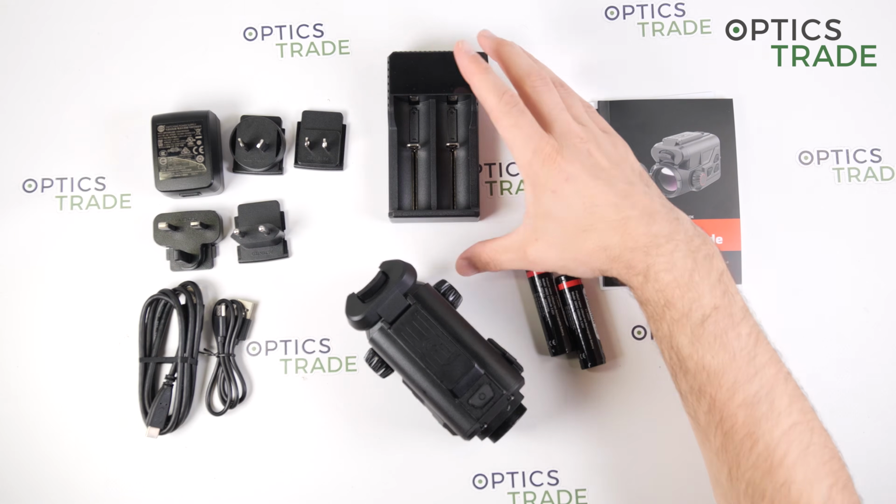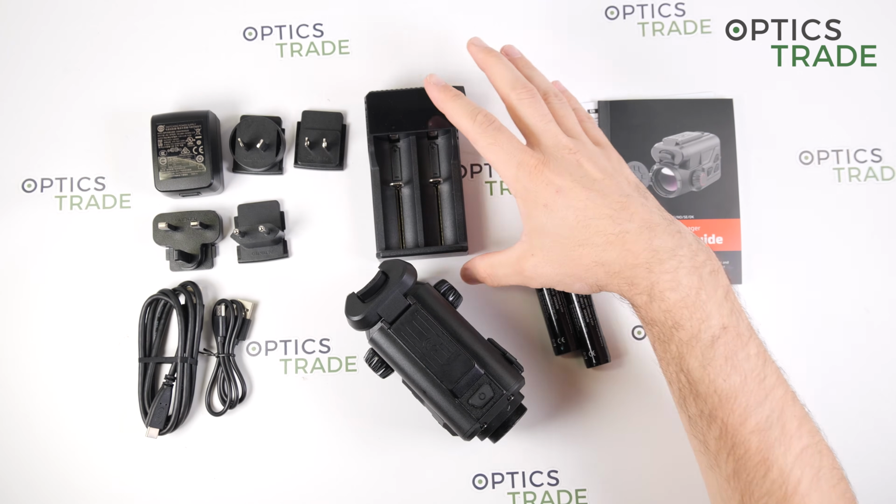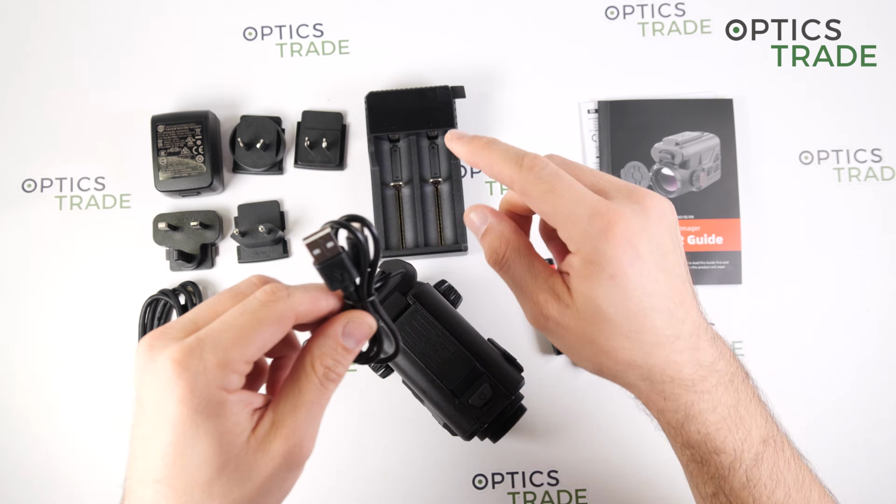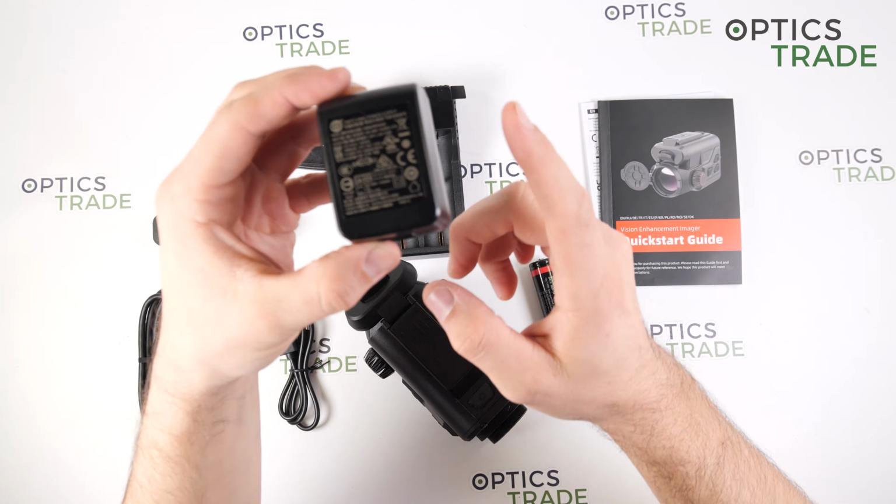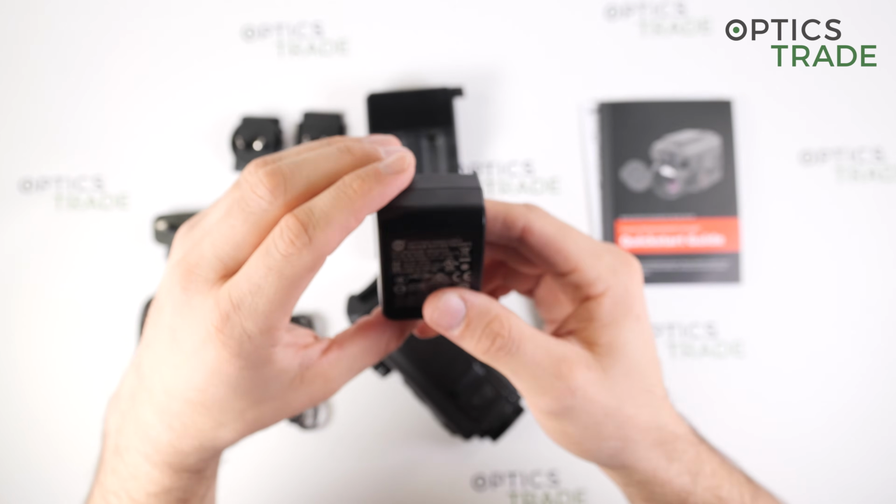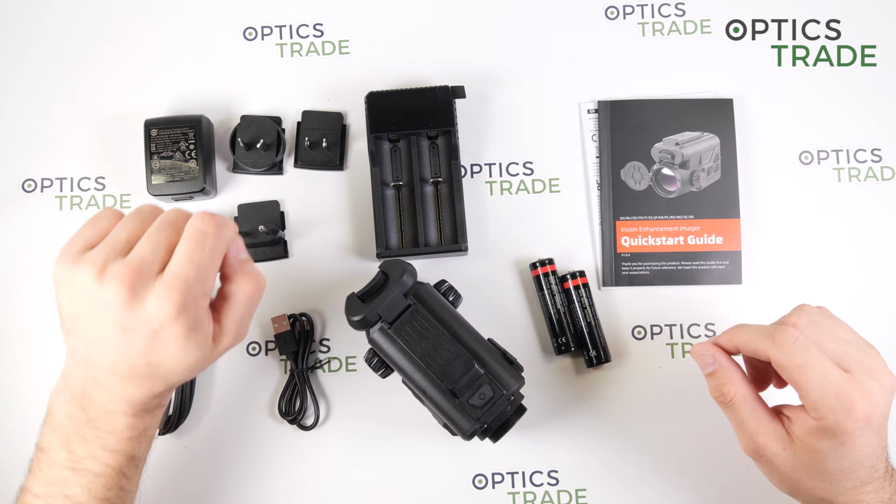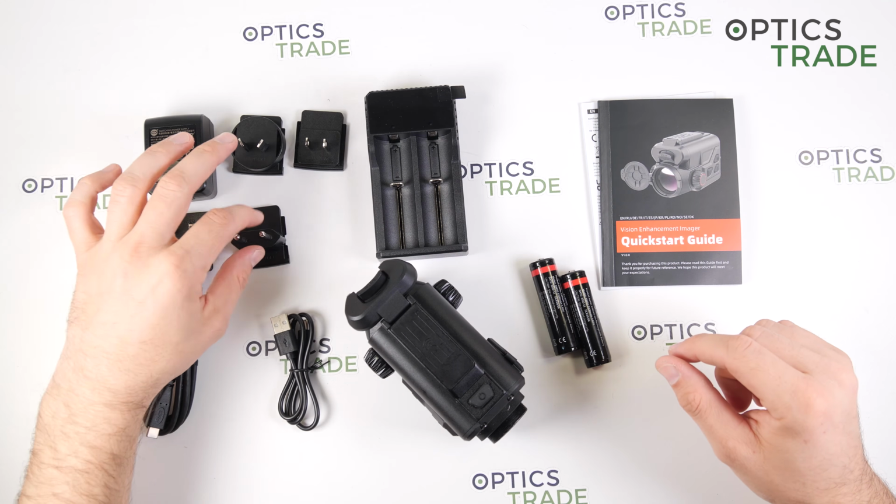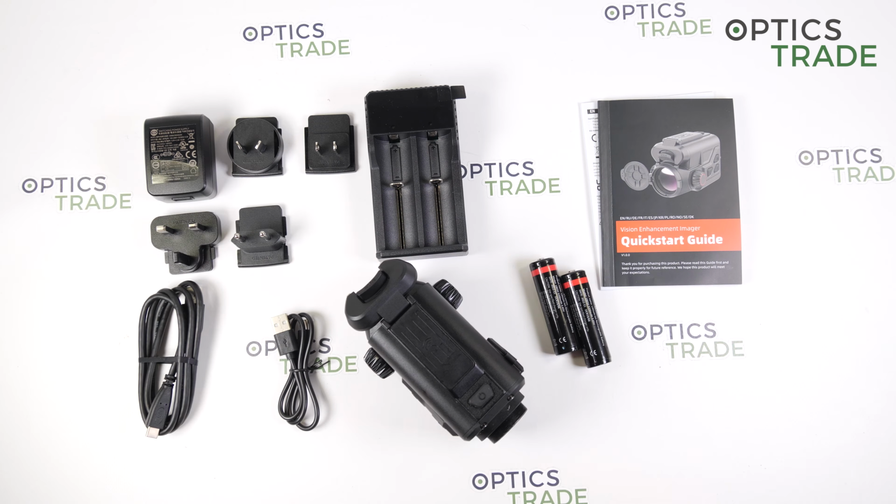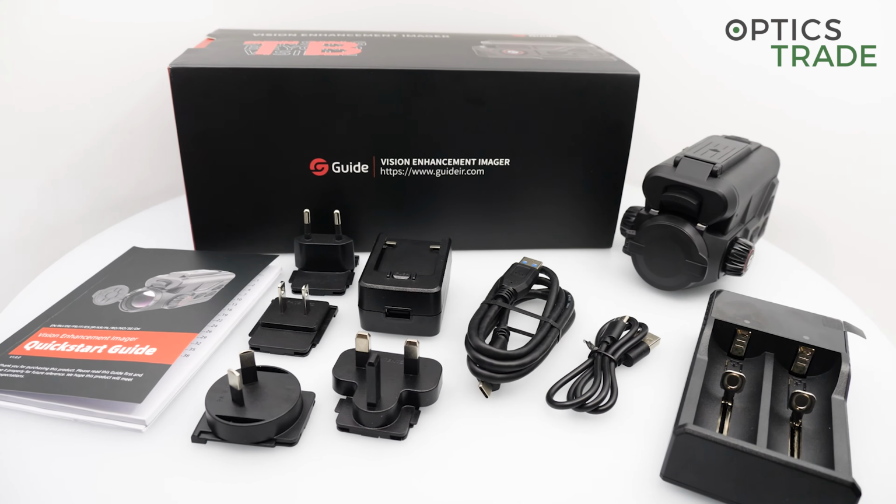For the batteries, there is also a charger included, which is really nice, and also a separate cable for the device, and the power supply with 4 additional plugs for different sockets, which you can find worldwide.